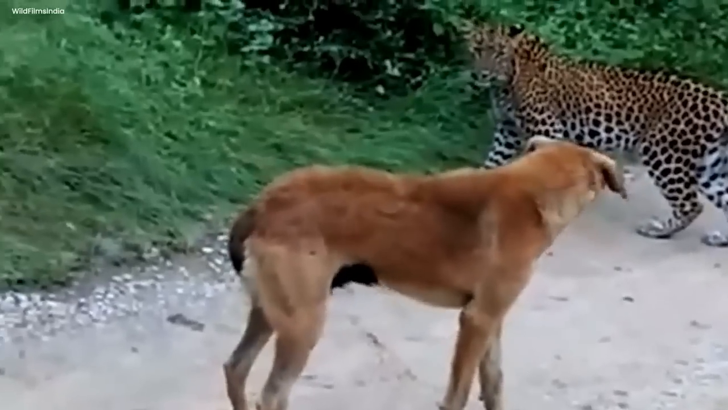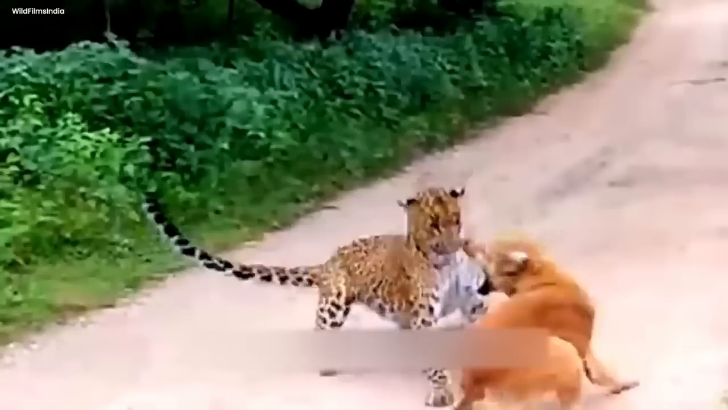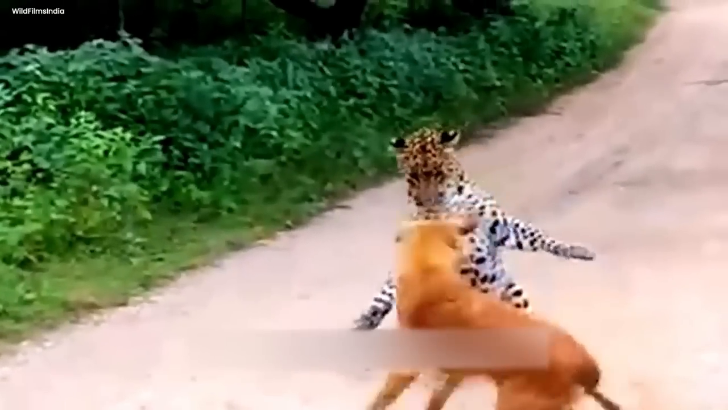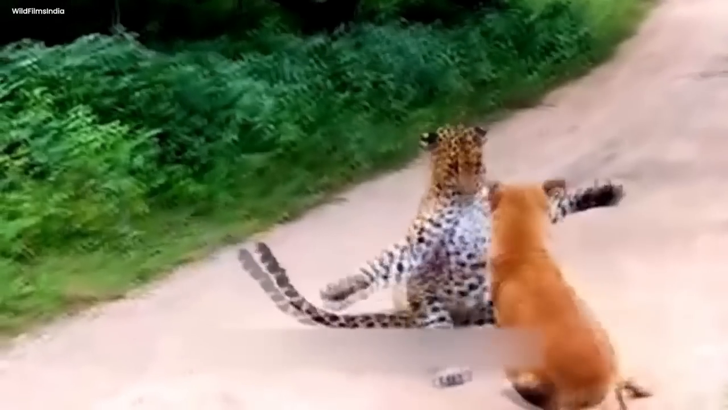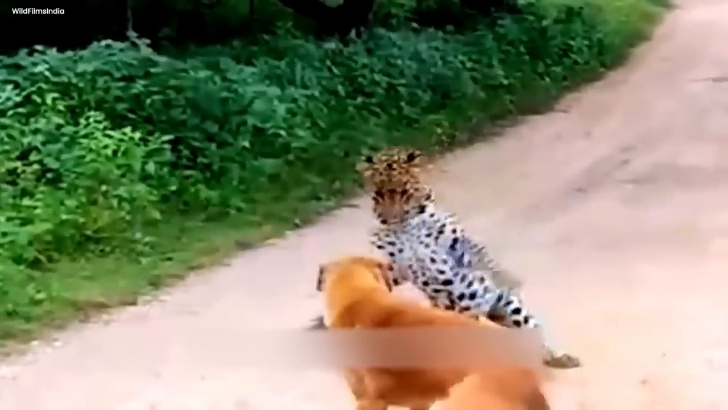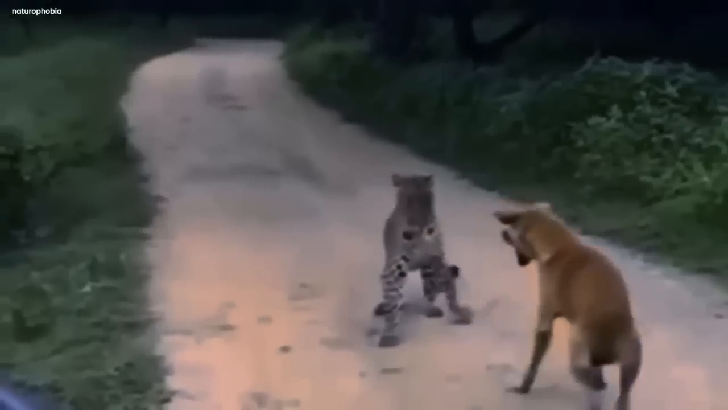His heart pounded, and time seemed to stand still. He was about to launch into action, hoping to catch the canine by surprise and satisfy his empty belly. The forest held its breath, waiting for the certain moment of the leopard's quick and silent attack.